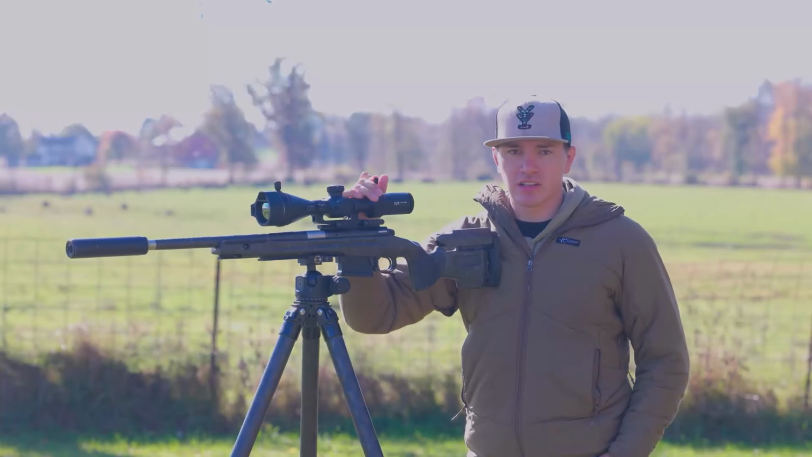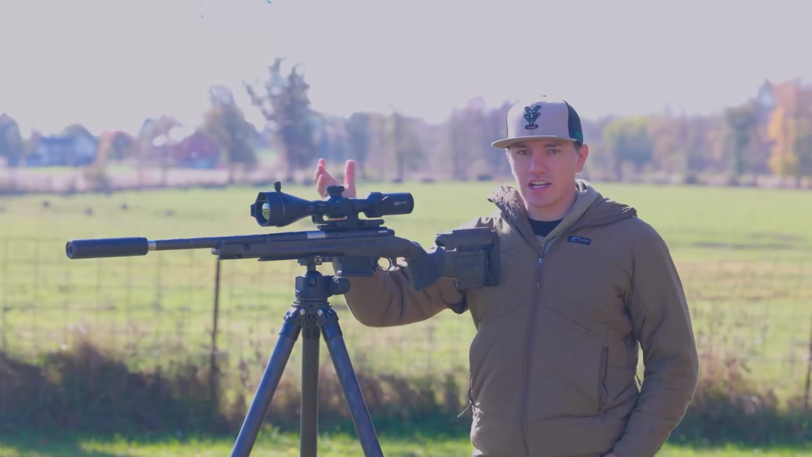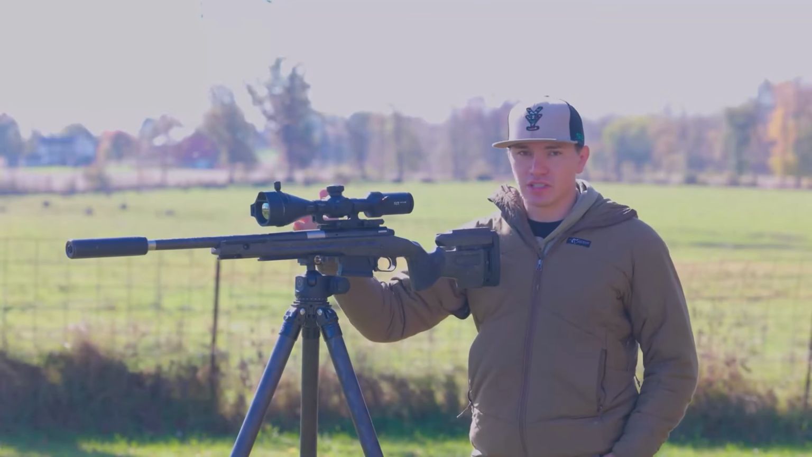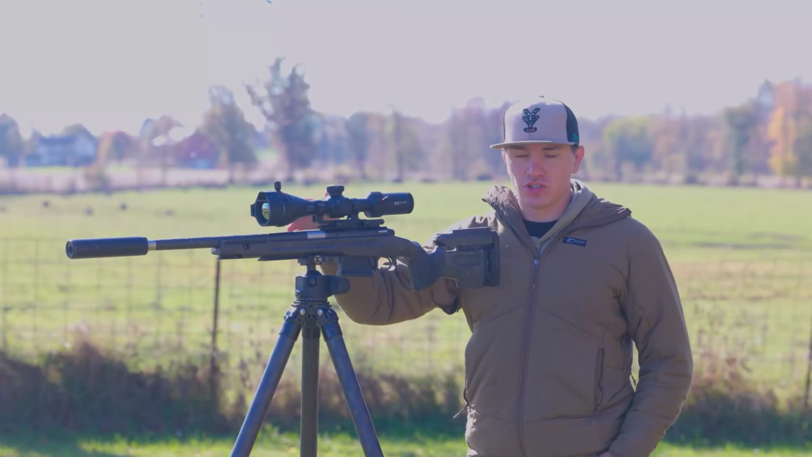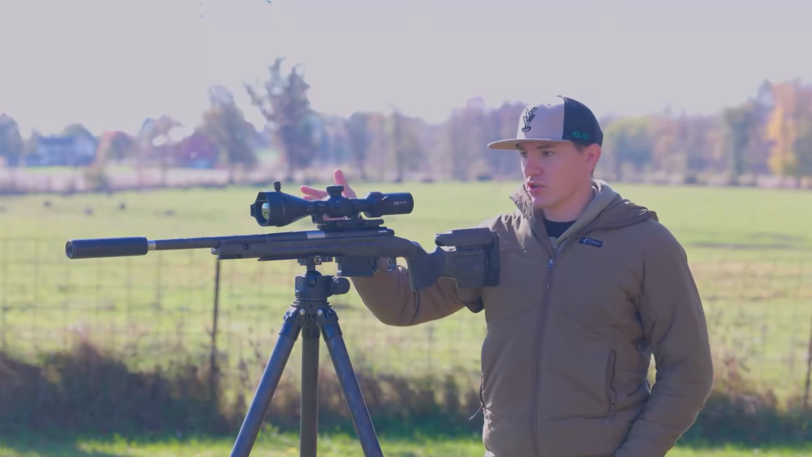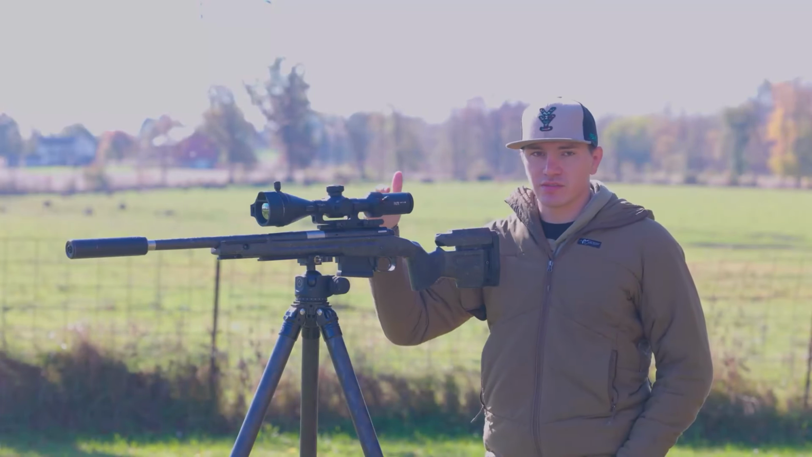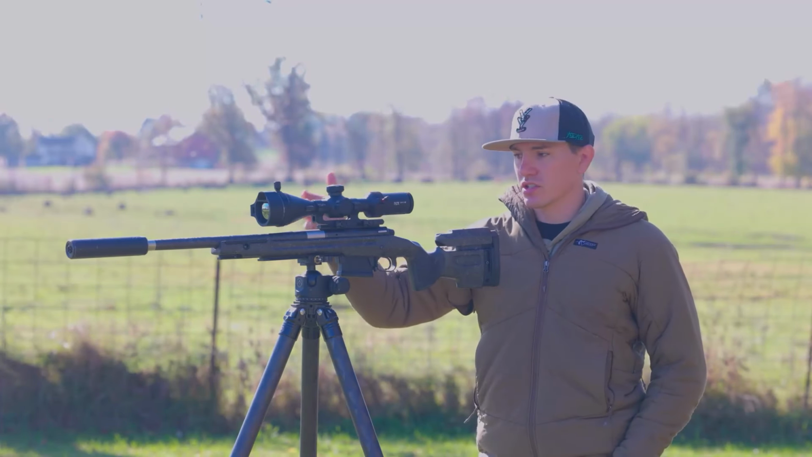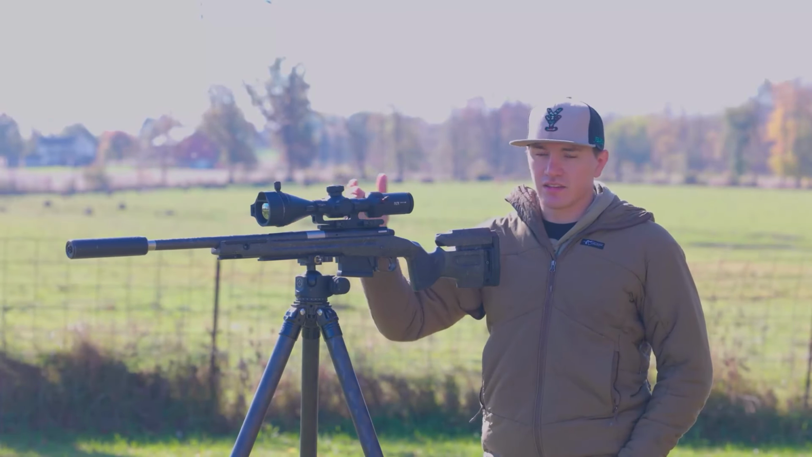Using this throw lever back here, you can zoom in on the animal and it's actually going to bring that screen closer to you. You can keep the quality higher and not lose as much as you would with digital zoom. In the video, you're not going to see the optical zoom in use because it's not going to show up. It's back here, basically zooming in on the screen, and the screen is what's recorded. So you're not going to see the optical zoom.